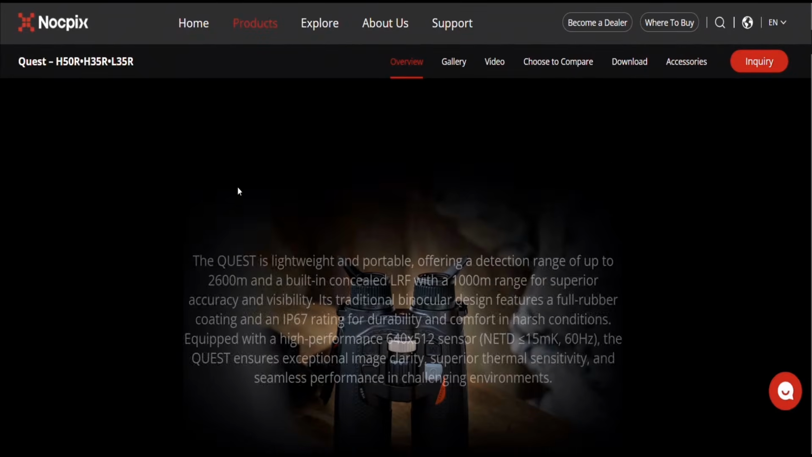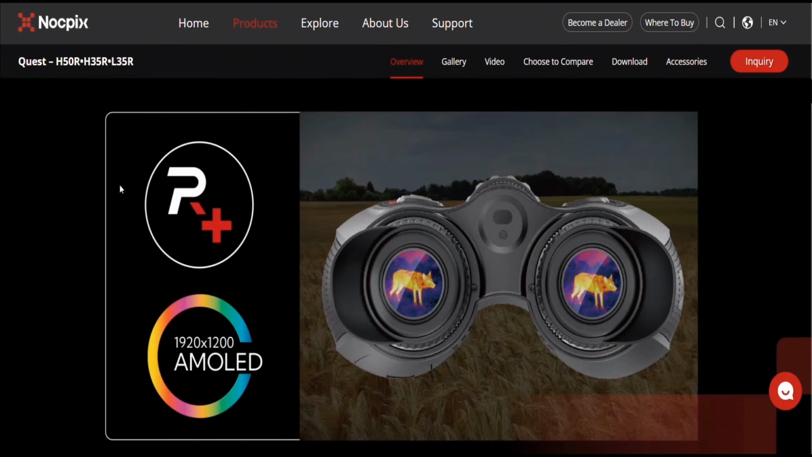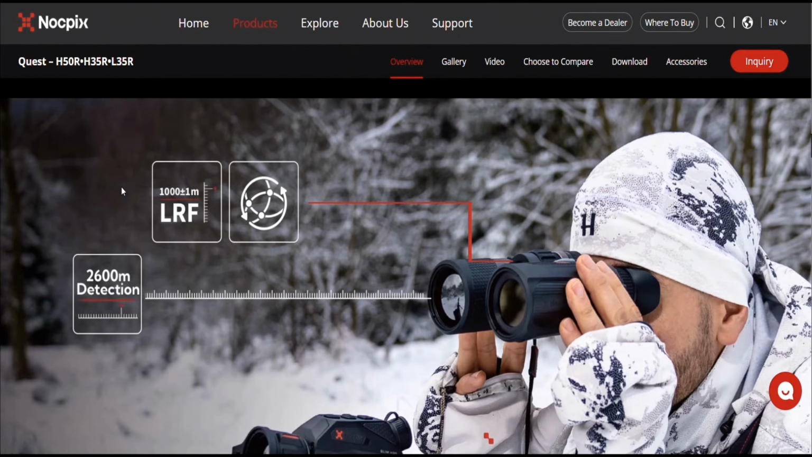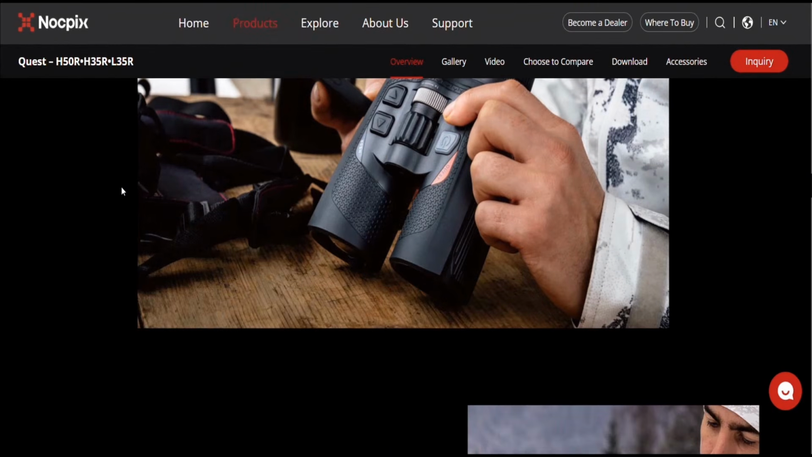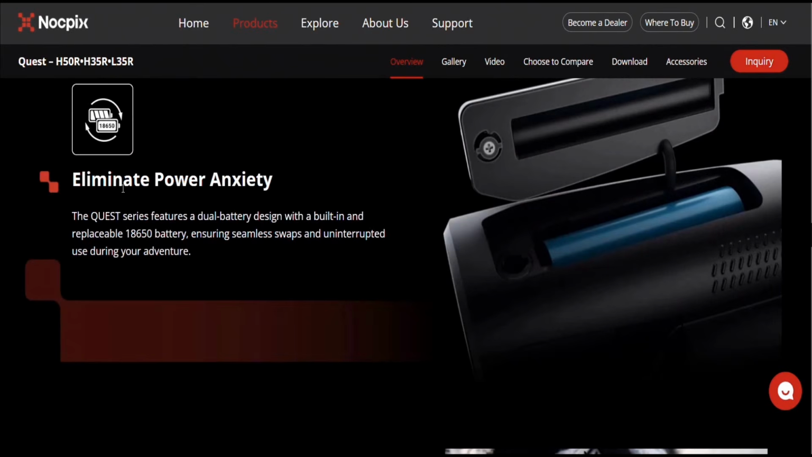Now there are 3 models in the Quest range. Now this particular model has a 640 sensor, 35mm lens. It's a 3x24 magnification, 12.5 field of view, and a detection range of 1800 meters. So that's just a few of the specs, and we shall be doing shortly a quick unboxing.